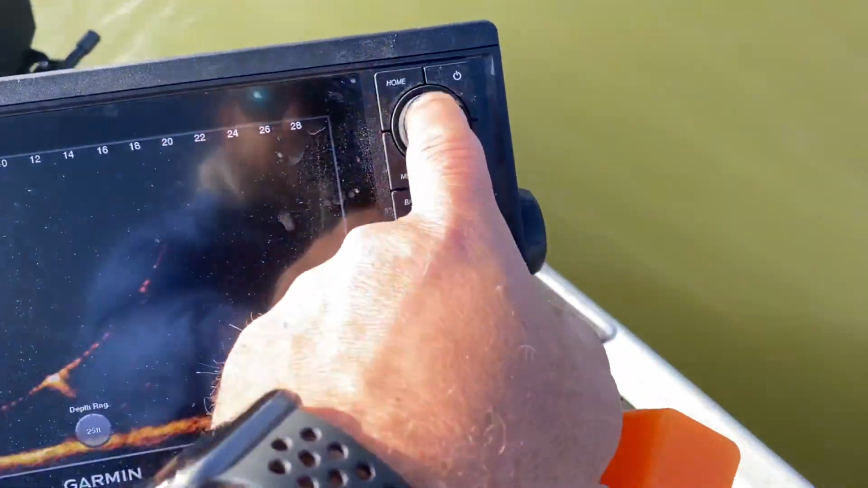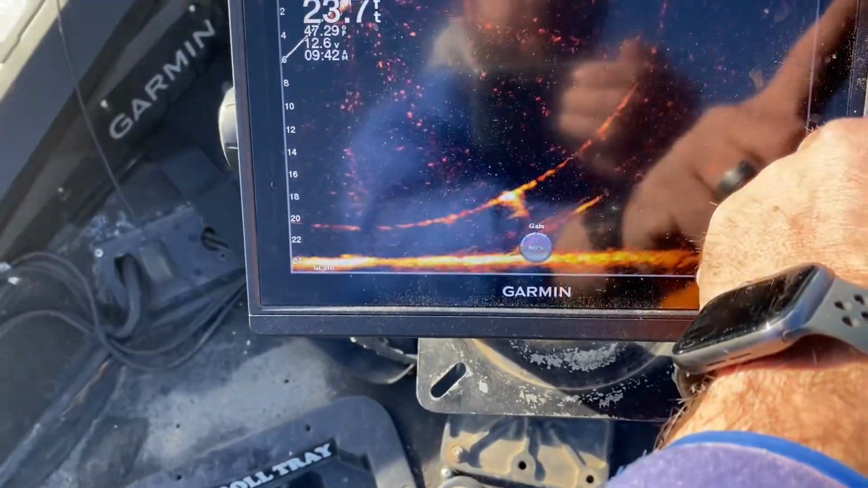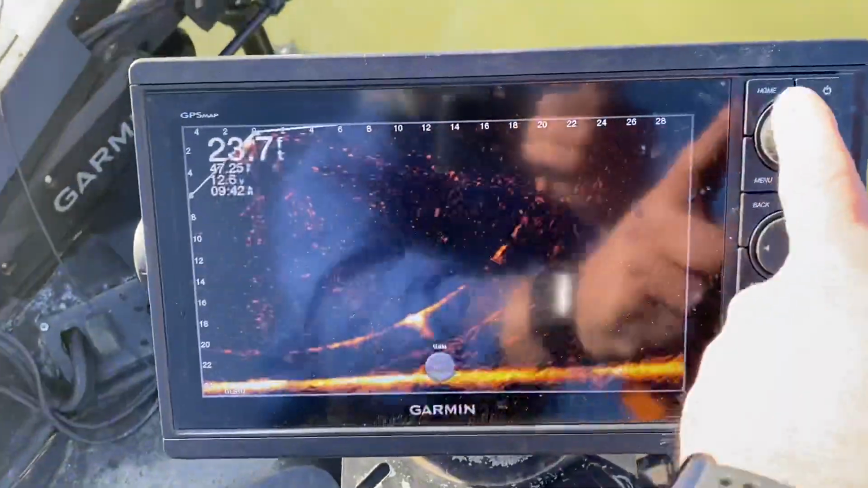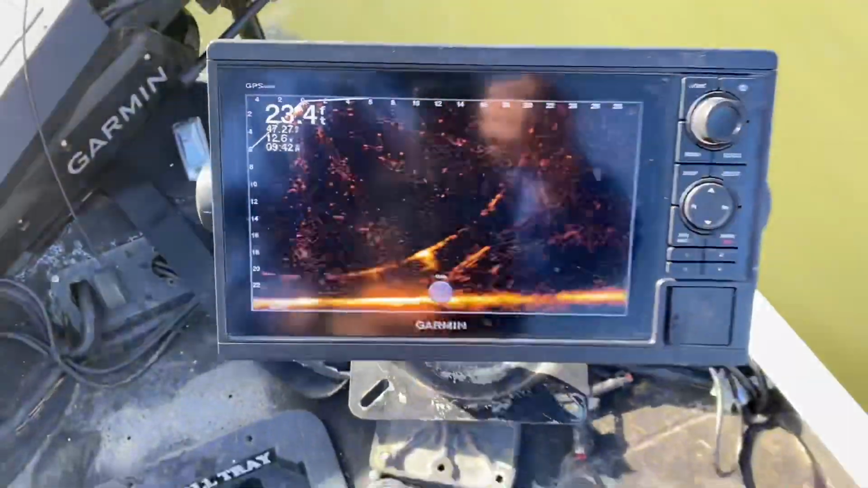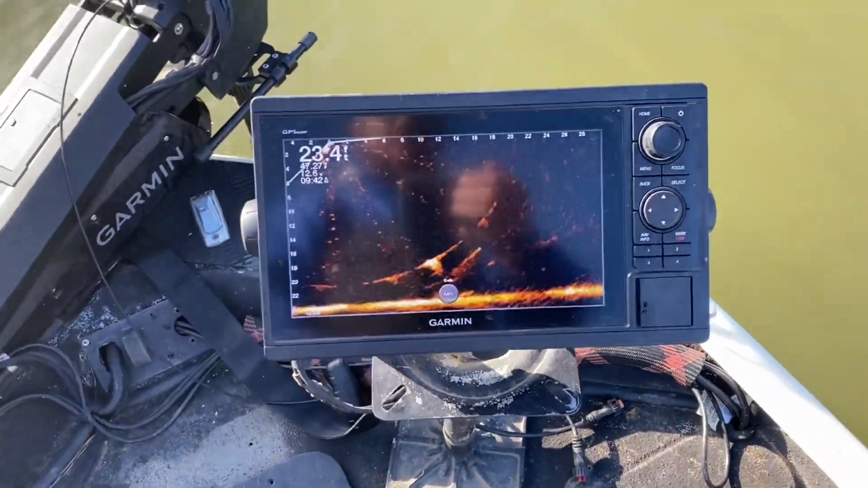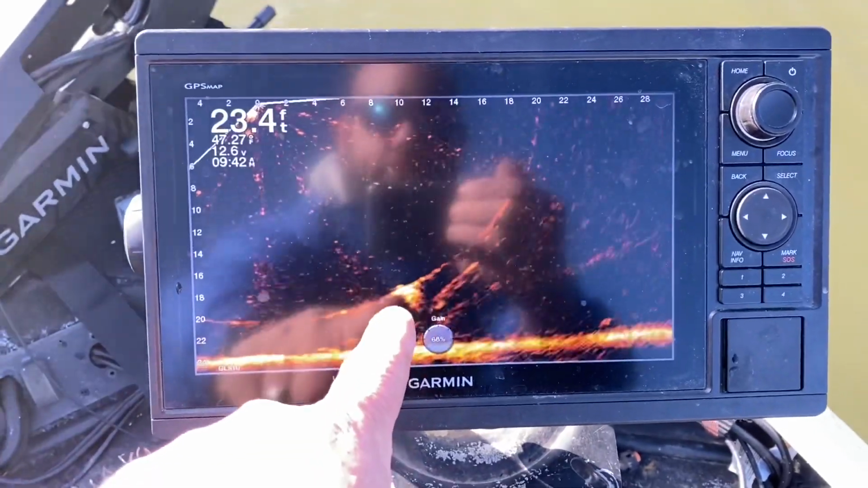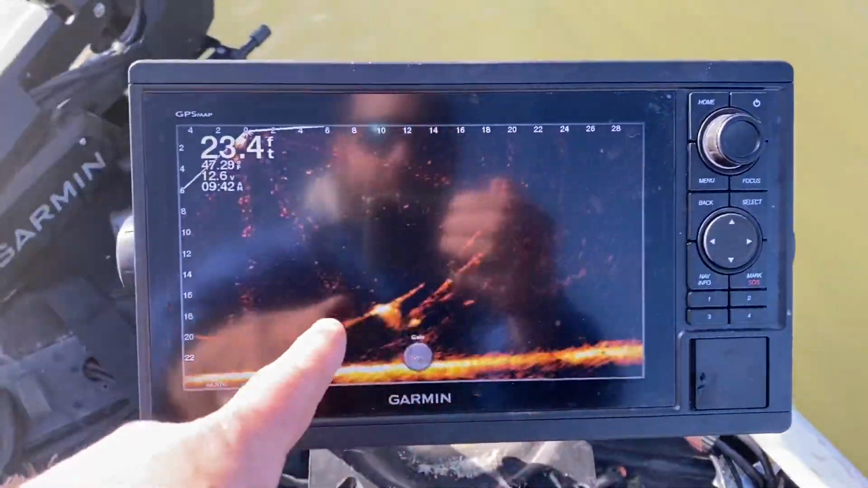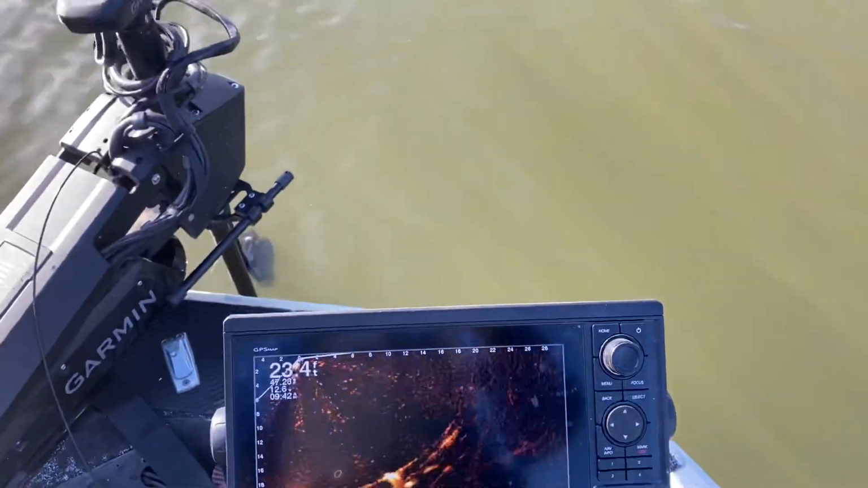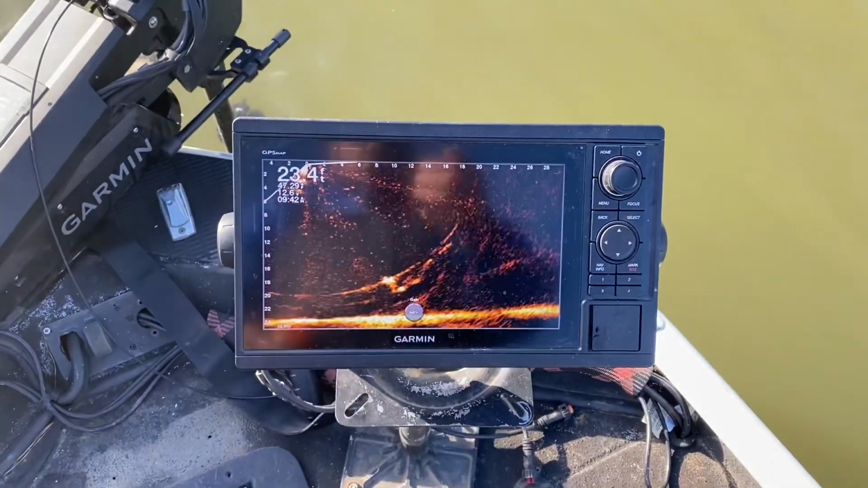I'm gonna turn the sensitivity up to about 67, 68. You know my favorite settings. All right. You see how it's getting that? This is interesting too. This kind of tells you about the ghost tree. It's getting a real strong return there, so it's bouncing all around the area. So I'm gonna go right back here.